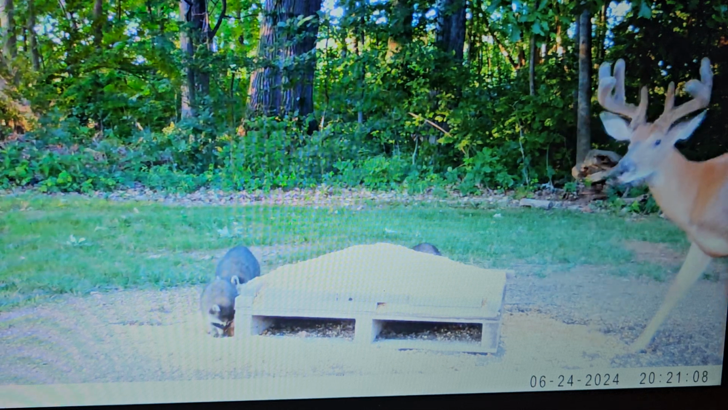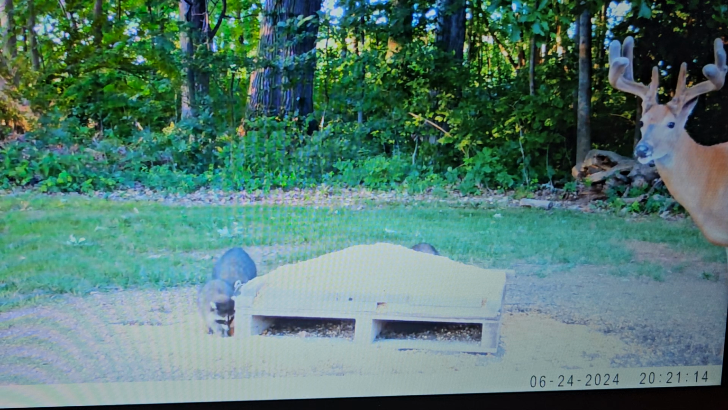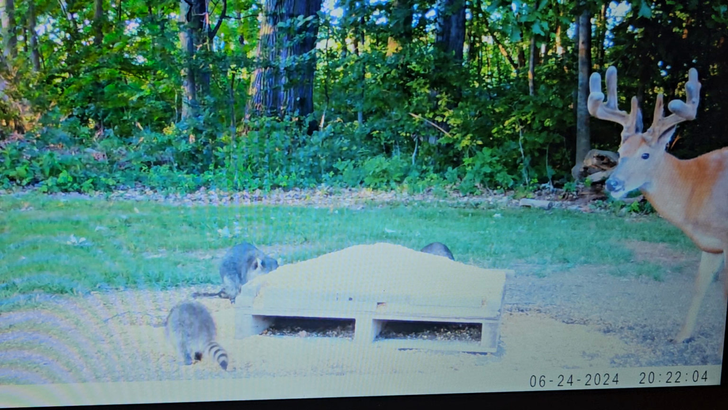He's wider than Tyson. Tyson's got about a 17 inside spread so far. It's about what I think he'll be. He looks like he's going to have decent mass. We'll see how he gets. We haven't even hit July yet.